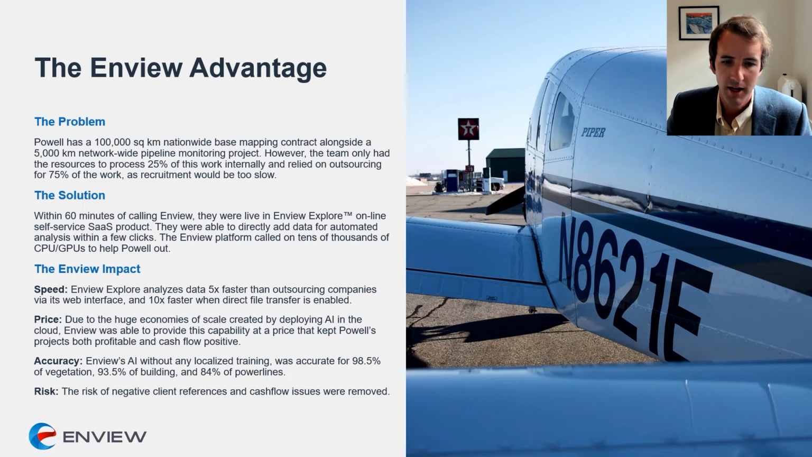So in terms of a case study with Powell, he had a couple of projects going at the same time, a 100,000 square kilometre nationwide base mapping project, alongside a 5,000 kilometre network-wide pipeline monitoring project. His in-house team could only resource about 25% of that work. The rest was being offshored. Within about 60 minutes of calling Enview, we set him up with an Enview Explore account. There's no software that needs downloading, installing. It's purely through the web browser.